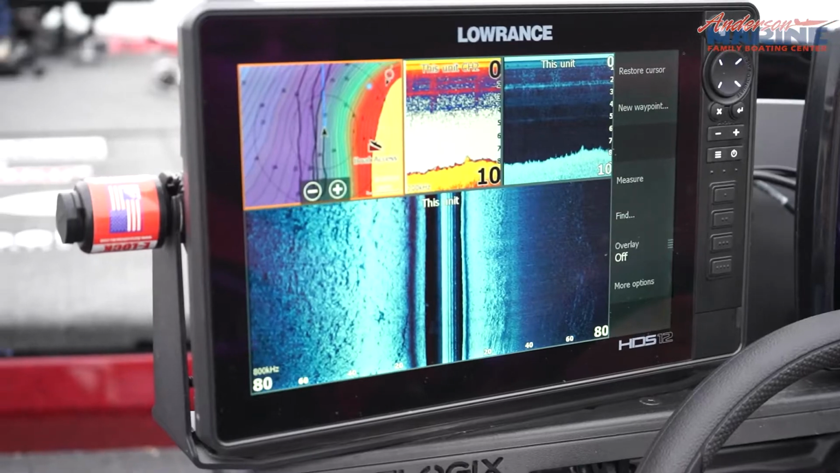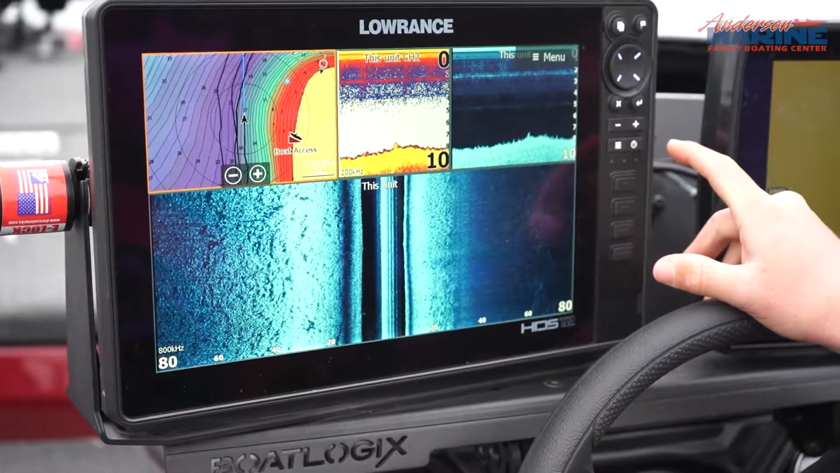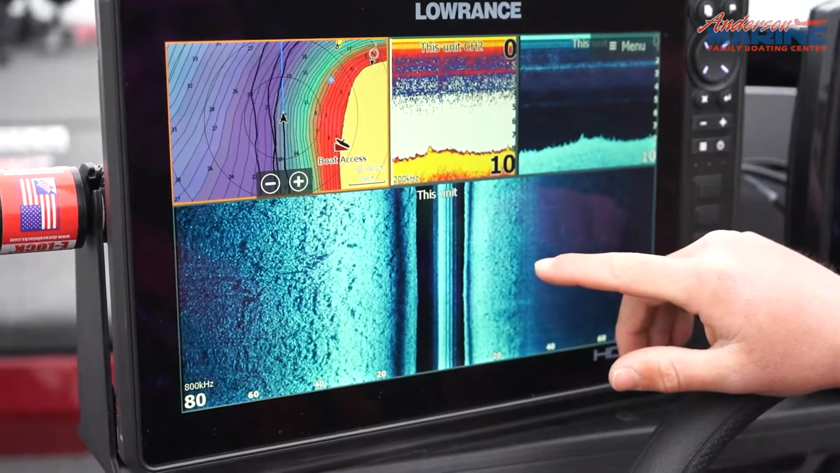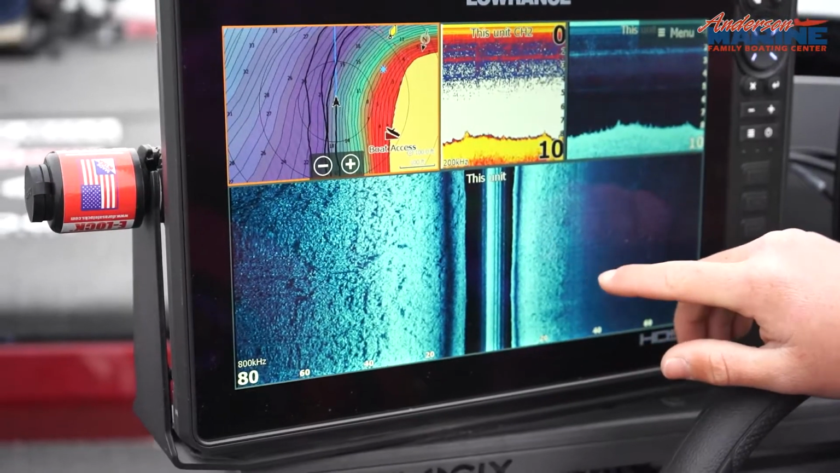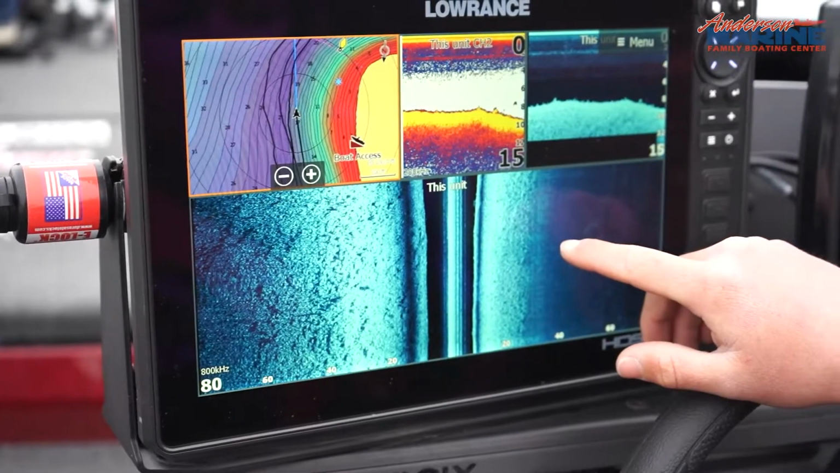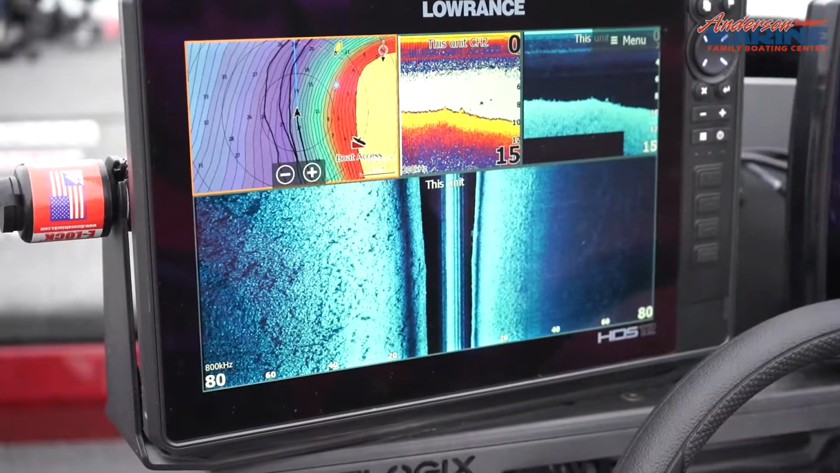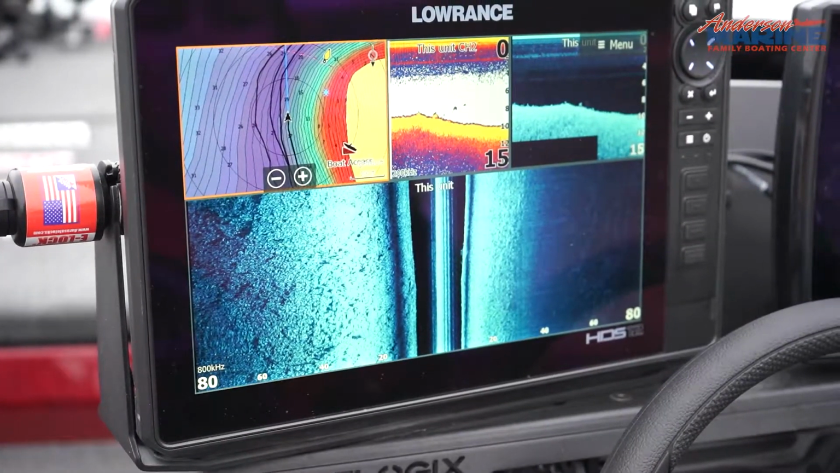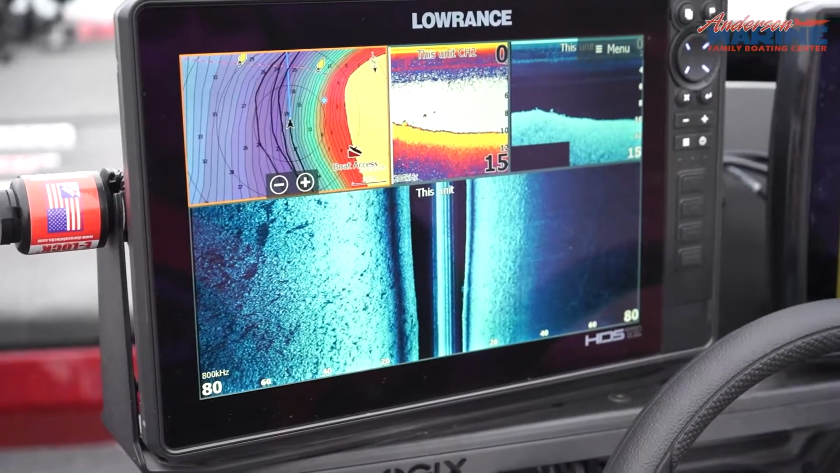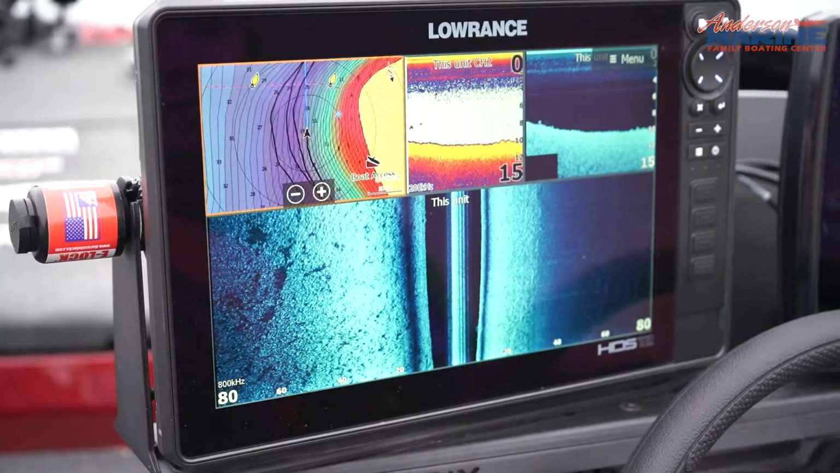Another really cool thing that these new up-to-date graphs have is waypoints. A waypoint is if you're scanning over a spot and you see fish, brush, trees, bait, anything that you want to come back and fish at a later date, or if you're fishing say 10 minutes later and you want to come back and fish that spot, it really makes it easy to come back and fish that exact point, so you can utilize your fishing time and just be more efficient on the water.